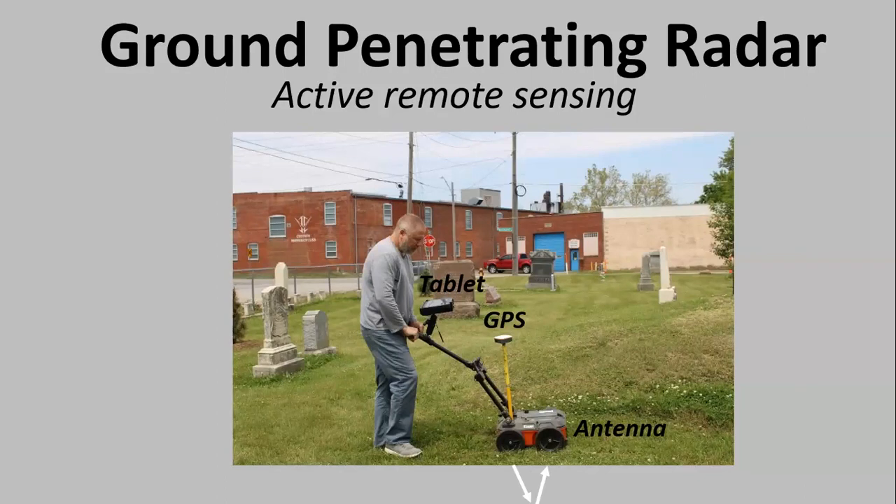So this is what the GPR, or the ground penetrating radar, looks like. If I say GPR, I just mean ground penetrating radar. It's a mouthful. It looks like a push lawnmower, right? And there are different sizes of them. This is just one particular ground penetrating radar that works well for this type of work.